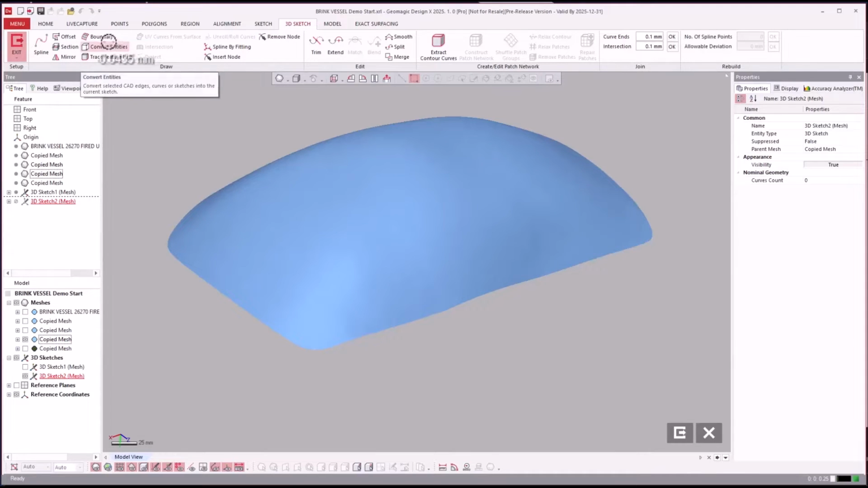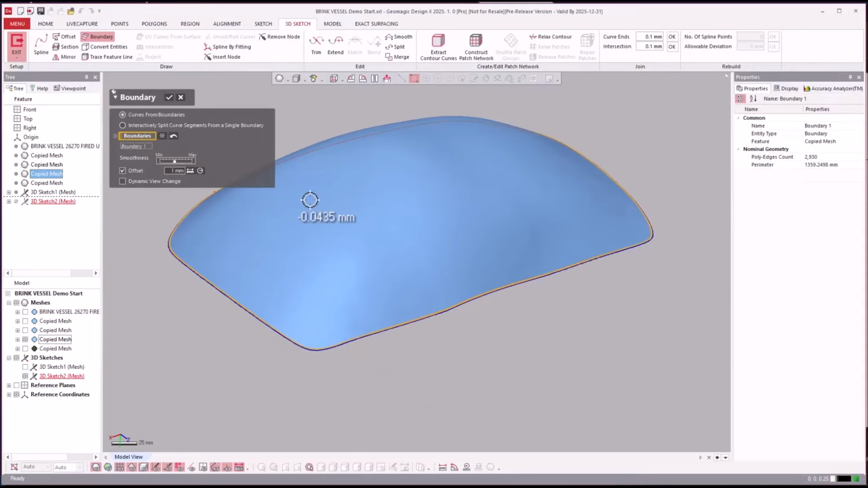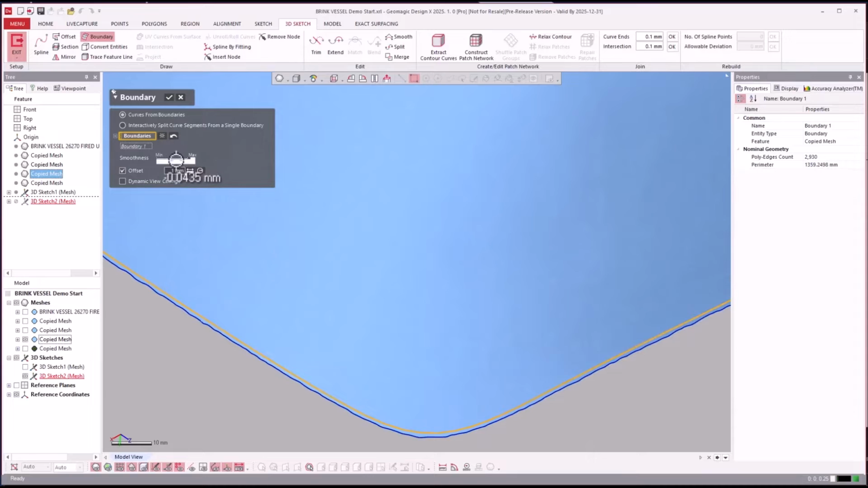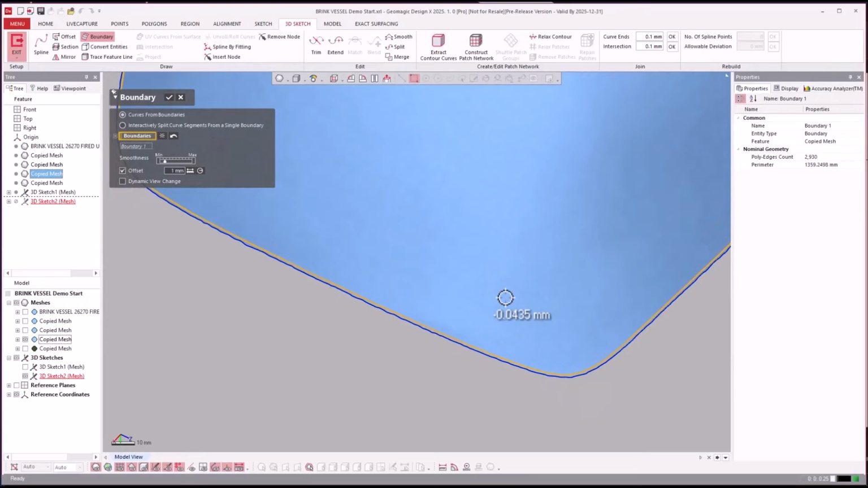But if I come over and I go to boundary and I say, let's fit a curve to the boundary, and you can adjust how close it fits, how smooth it is. Inherently it's already smoothing just by fitting the curve.